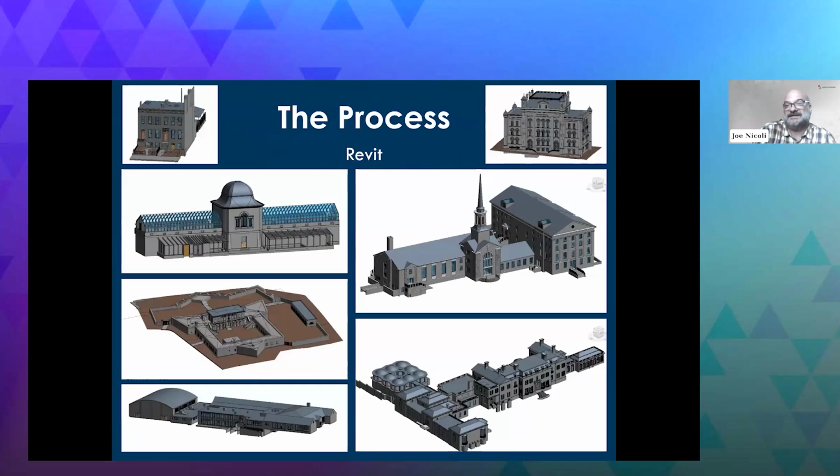All right, Revit. So this is mostly what we're doing with our laser scanning, and we're providing Revit. And go through that real quick. Just the width and breadth. I just changed this slide, and it was amazing just how many great things we've been able to do in Revit with laser scan.